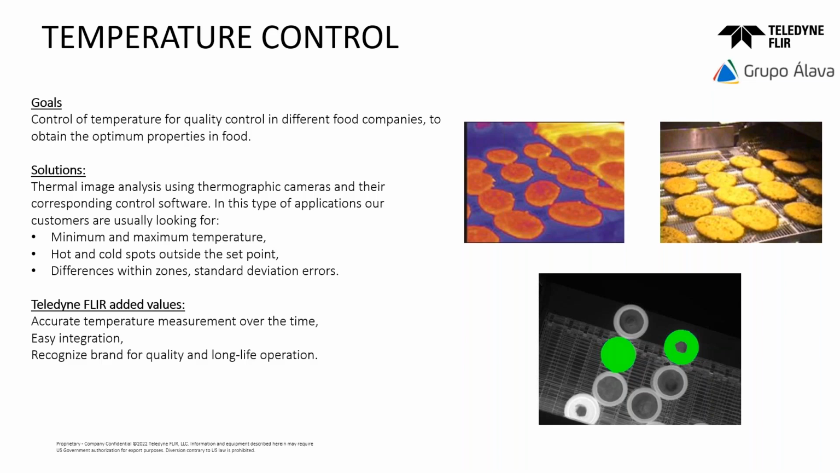Another thing that I want to say is accuracy. We need strong and accurate cameras to always have the same control points. And the last one is having a recognized brand.